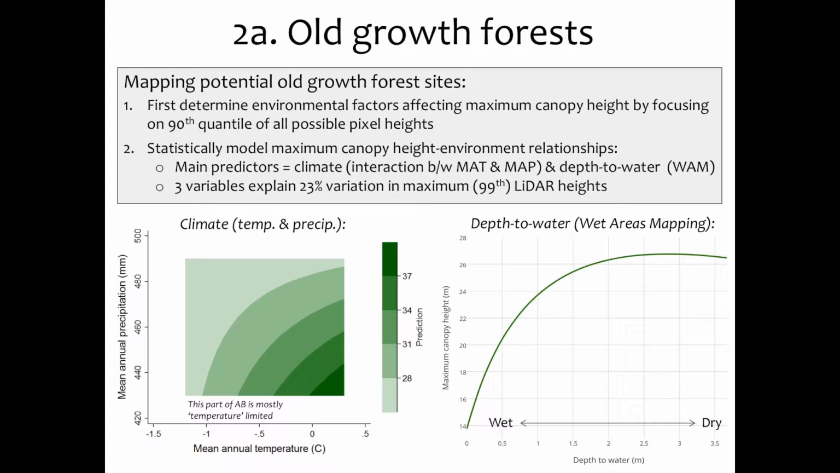Well, the three things that I found are basically an interaction between mean annual temperature and mean annual precipitation. So the warmer it is and the drier it is, at least in that area, so let's say Conklin to Fort McMurray, the higher the canopy height, the higher the maximum canopy height. And depth to water, if you get too close to the water table, you're going to reduce that overall potential canopy height.